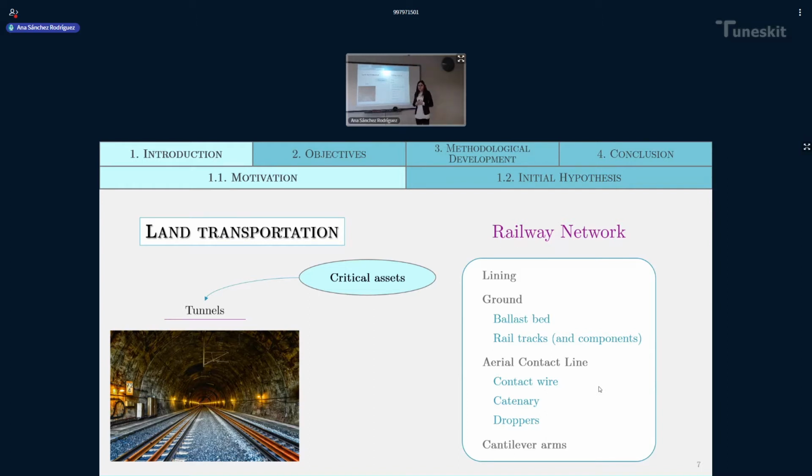The special characteristics of these assets make them important to be monitored in specific ways because of their location and geometrical characteristics, because a failure inside them could be fatal and also could provoke long cuts in the service.